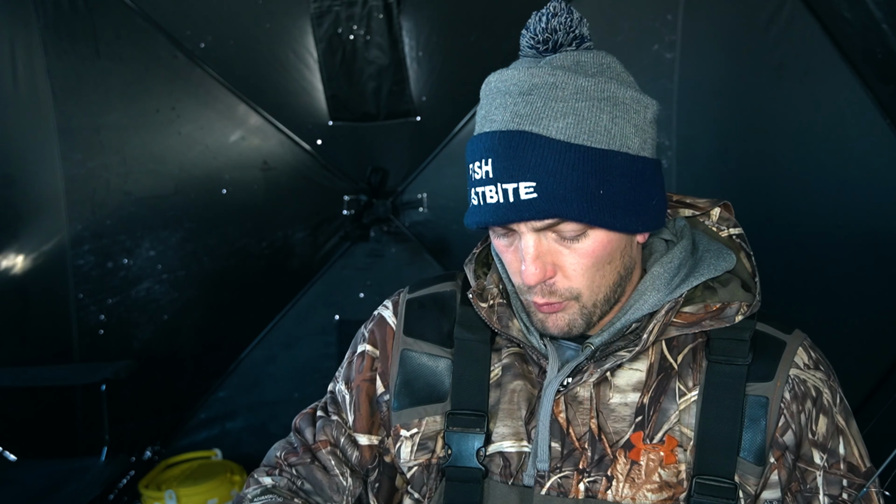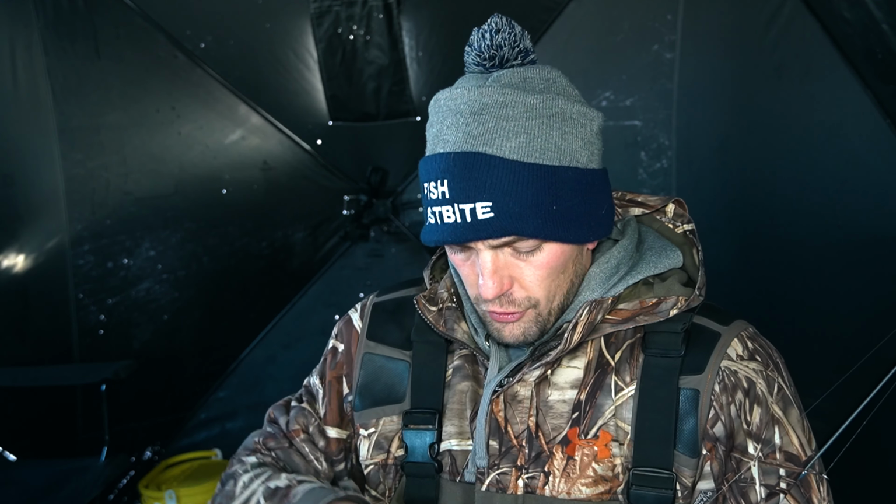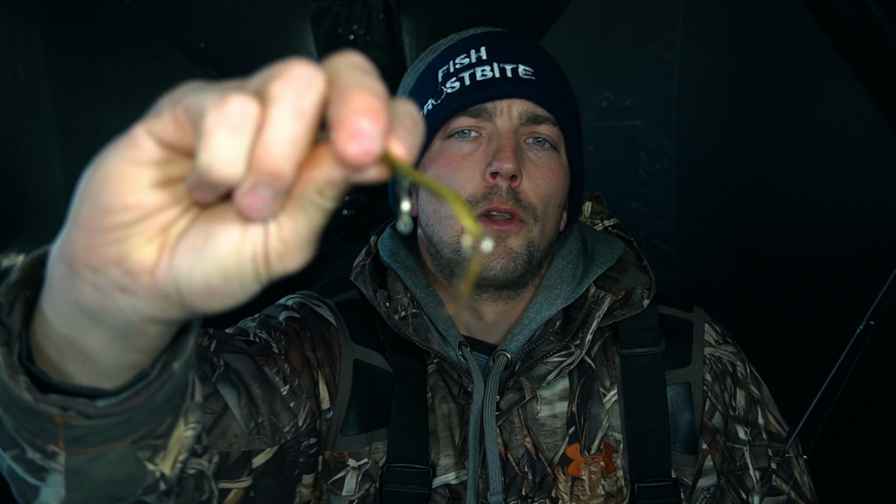Other than jigging raps, we're using some buckshots. I have some spoons here that are really good as well, including Swedish pimples, crocodile spoons. Last year I had a really big fish on a crocodile spoon. For any of you that don't know, it's just like a big flutter spoon. And they come, they're pretty beat up, but they come in like a gold spoon like that.